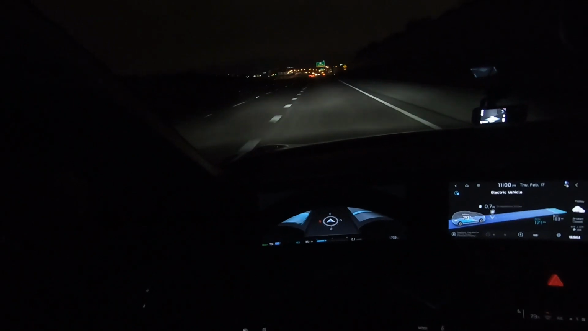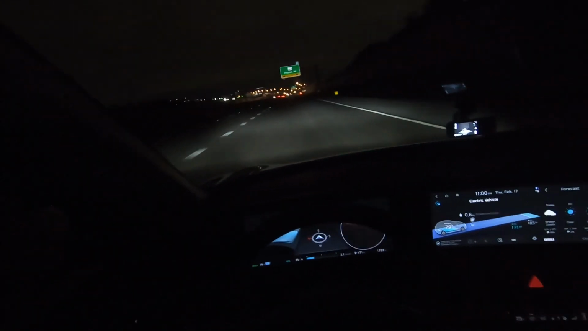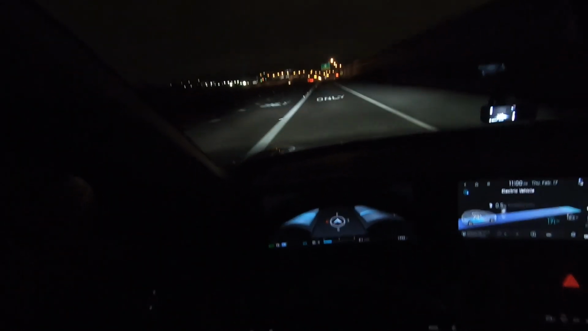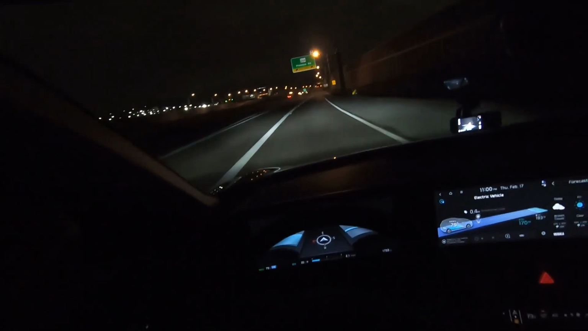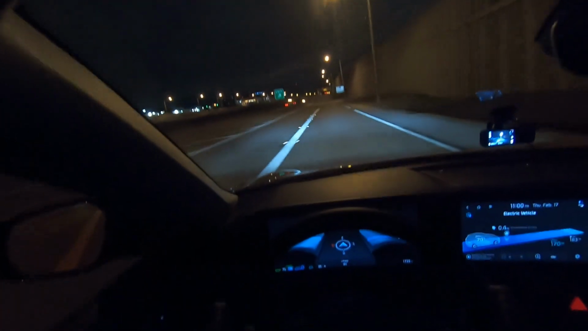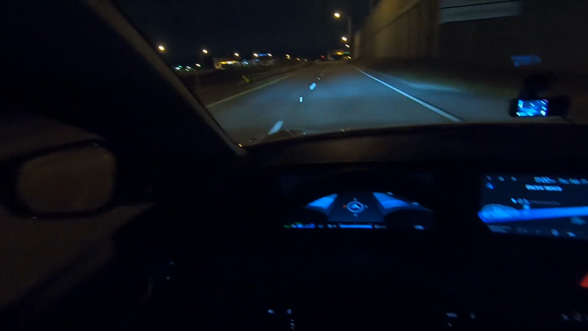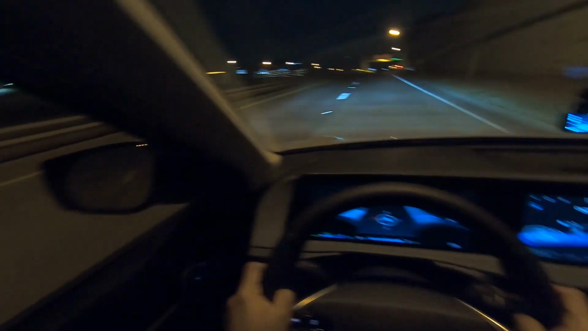Cruising, doing pretty good. Back down. All right. Regen a little bit as I slow down. Miles went up by 1.